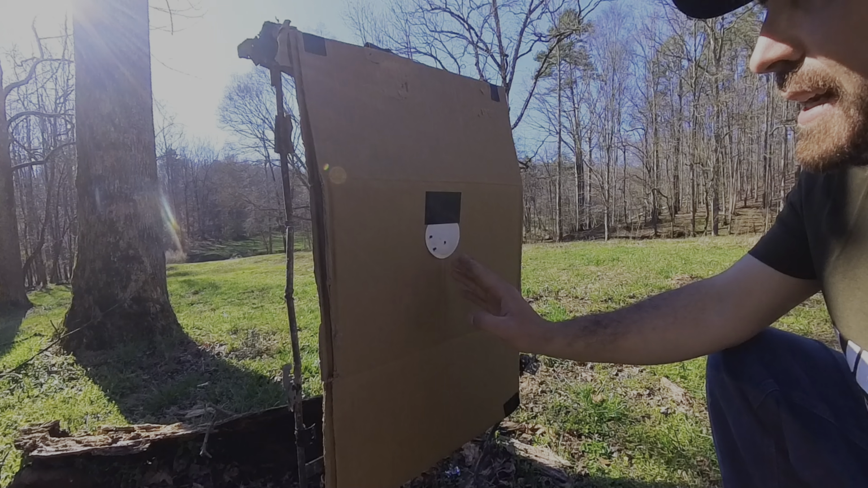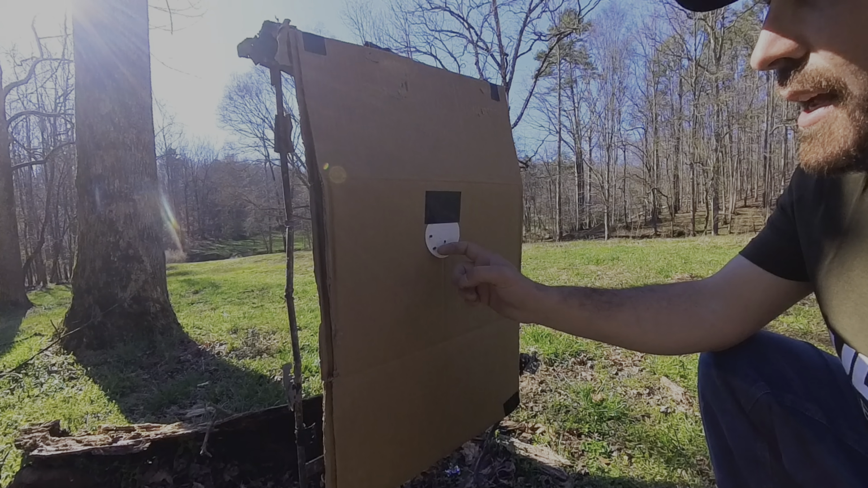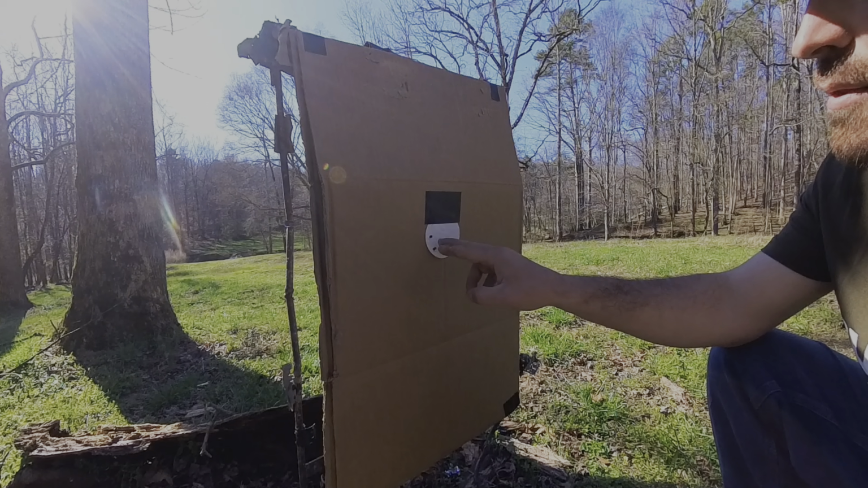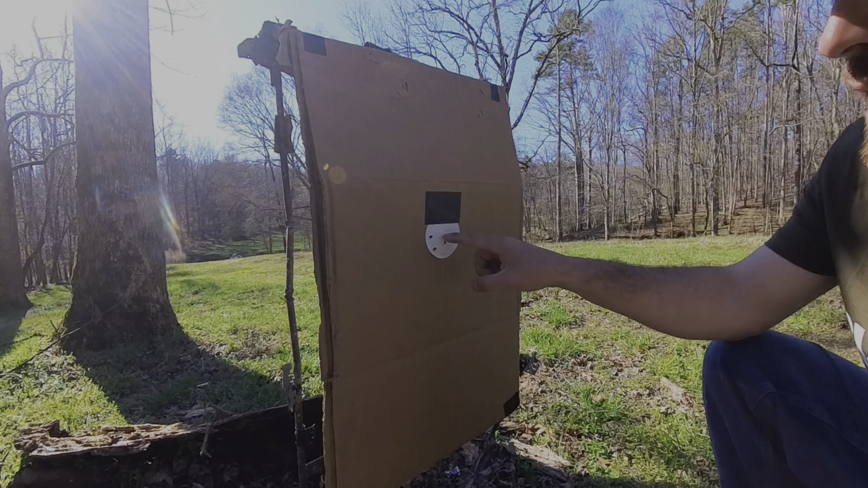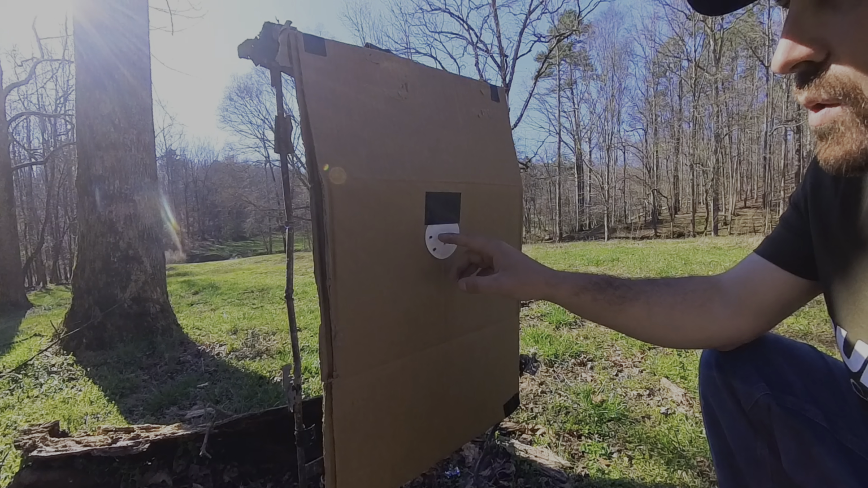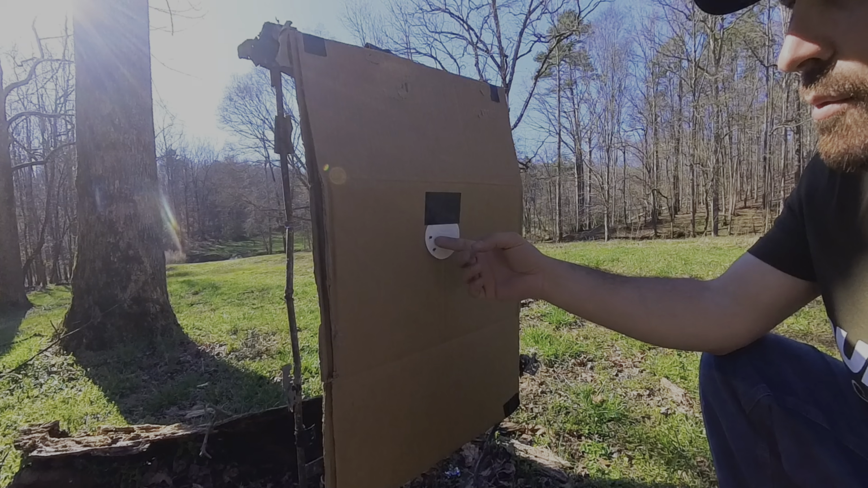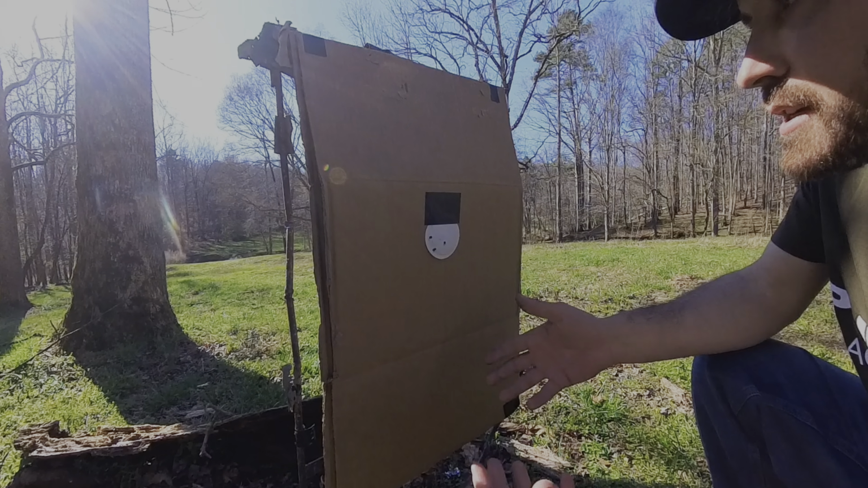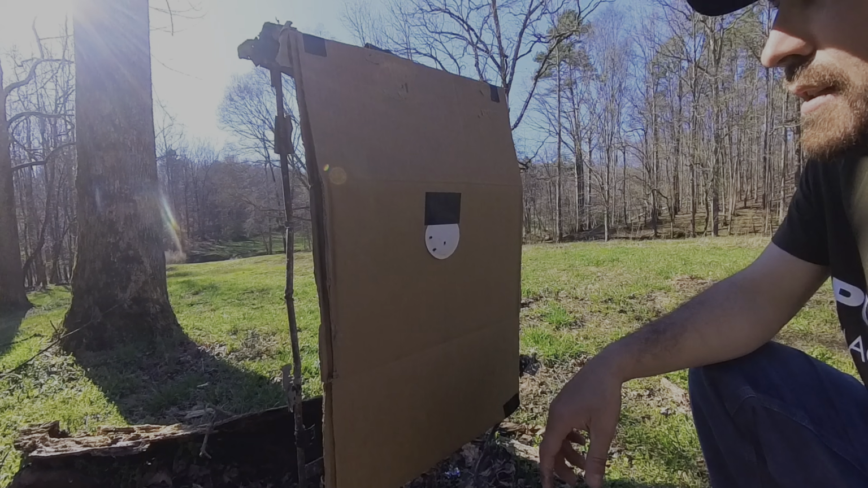The point of impact did shift an inch to the left, but I'm staying pretty much within my height of the first shot, roughly about a half inch high, 3/8 inch low, somewhere in that area. So overall, I mean, we're in a 1 inch group right here. So I would say that the return to zero mount works.